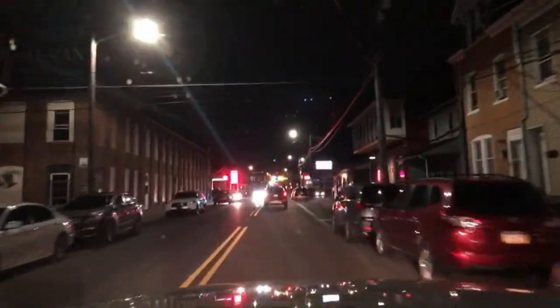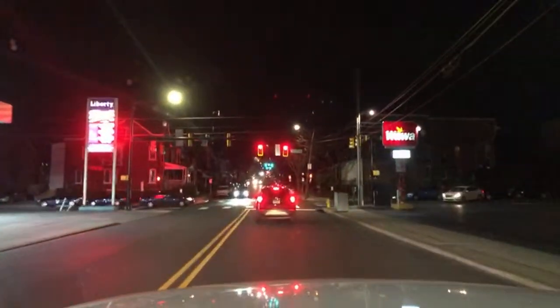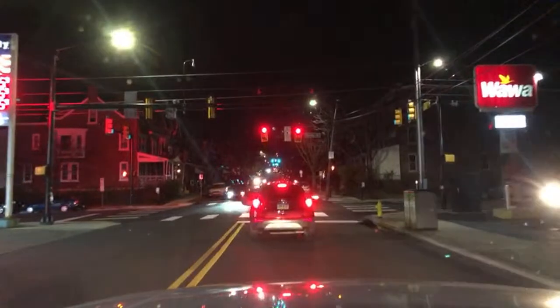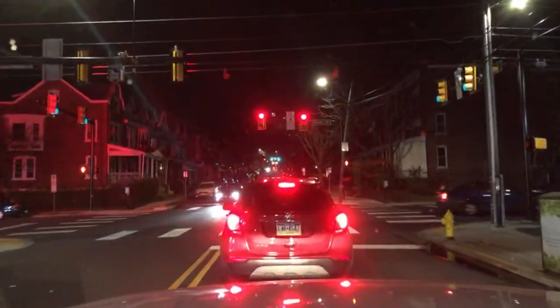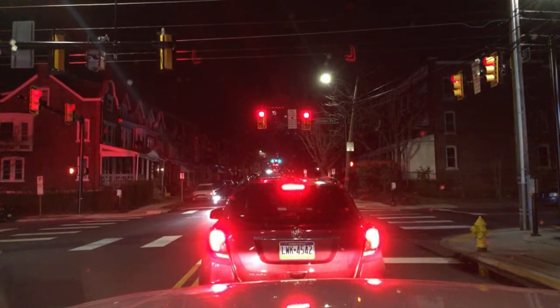Street of Liberty Street. ALS breathing pump. I'm tired tonight. Everything coming south on 191, we're just going to send west on Broadhead. You don't have to worry about it, sending everything north on 191.